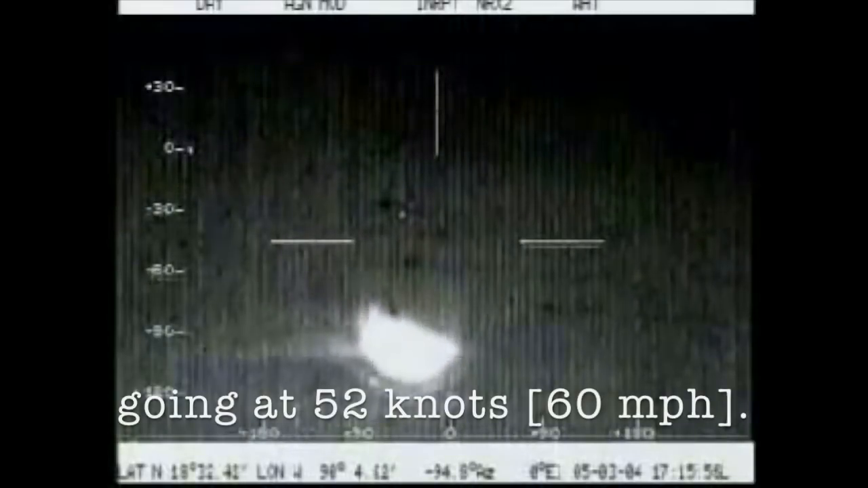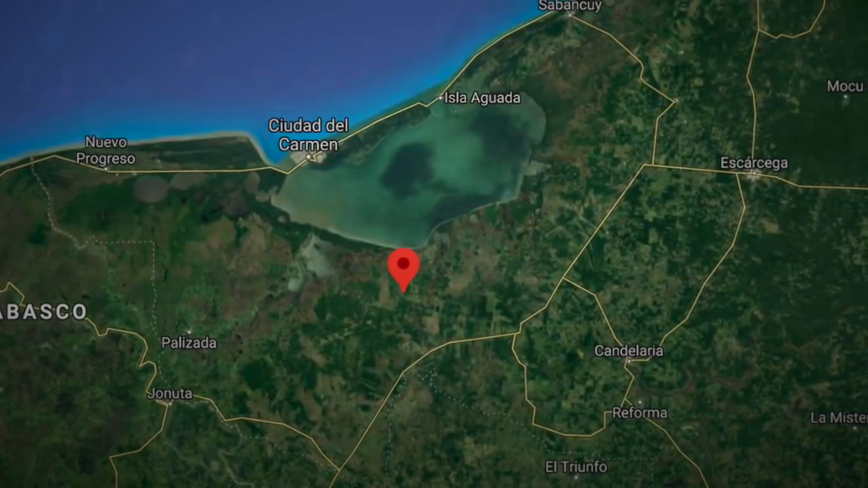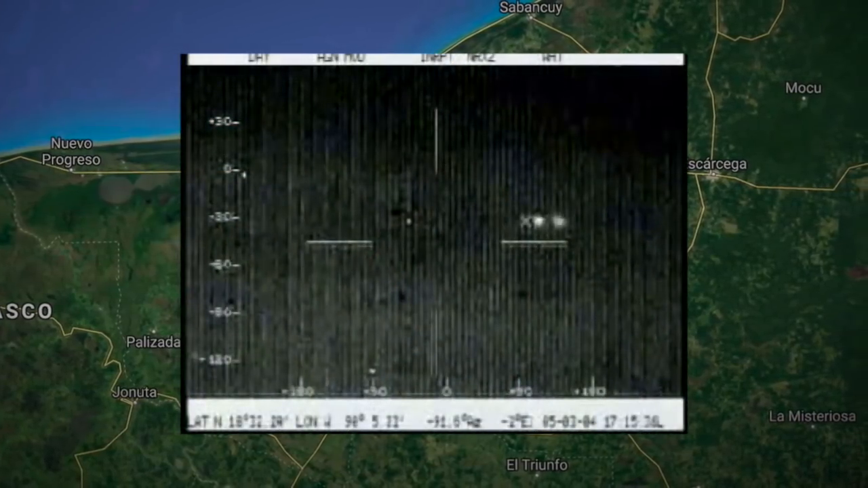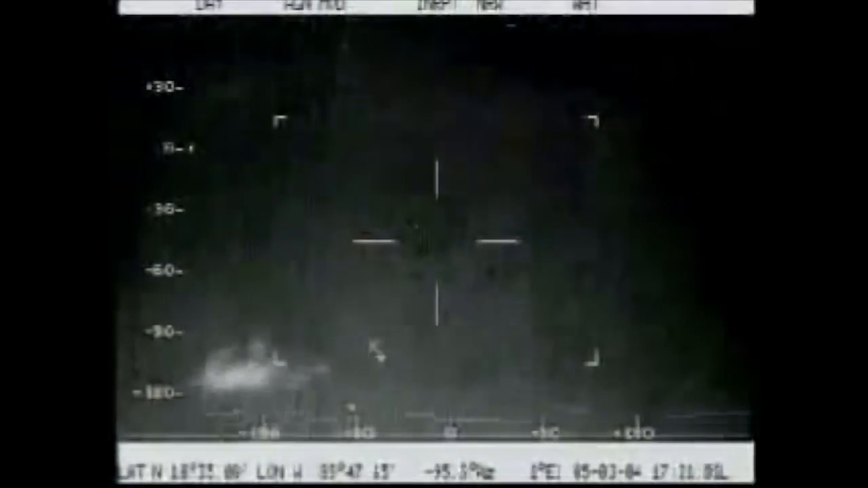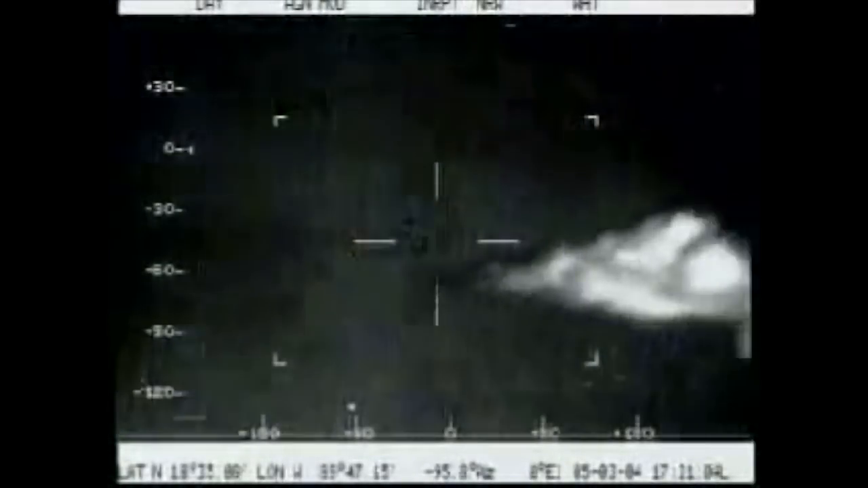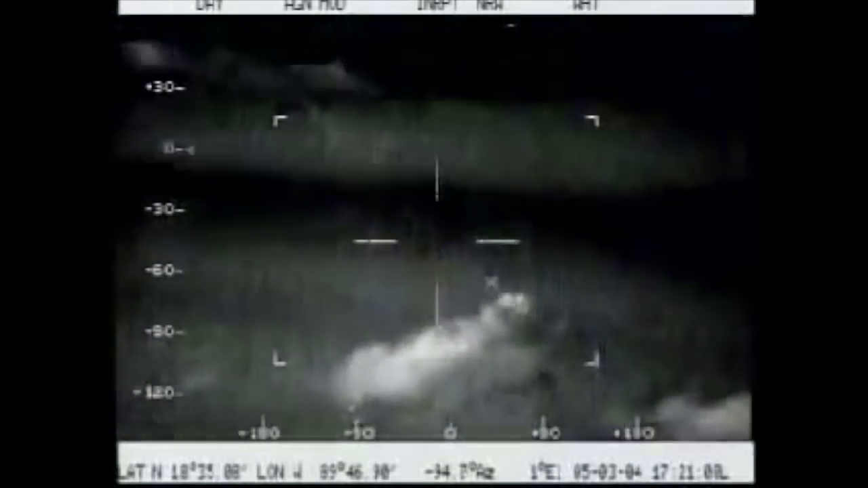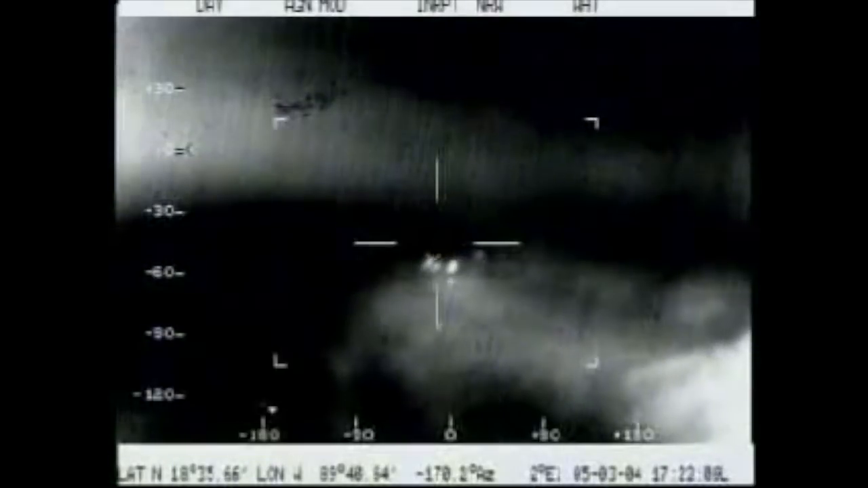As the plane approached the highway, in fact, one crewman says, "This means we are surrounded," referring to the radar target ahead and the infrared lights behind. However, there's still something strange. At least 2 radar targets seem to maintain a constant distance and speed with the plane, staying 2 to 3 miles away. This rules out a ground-based explanation for those.